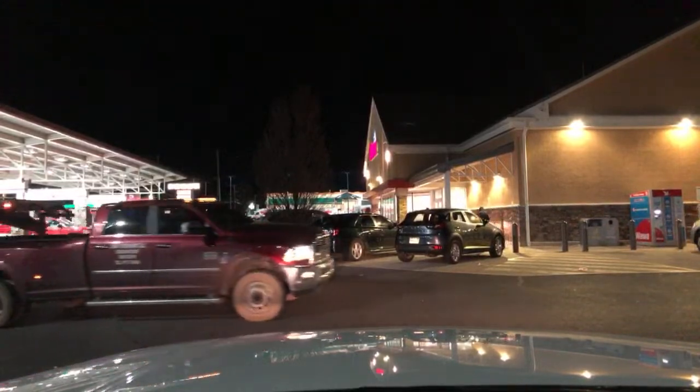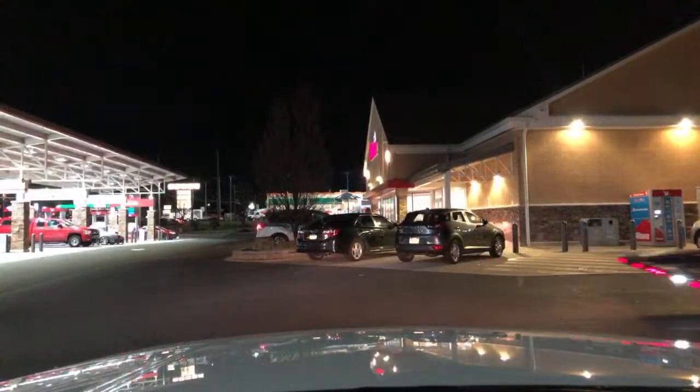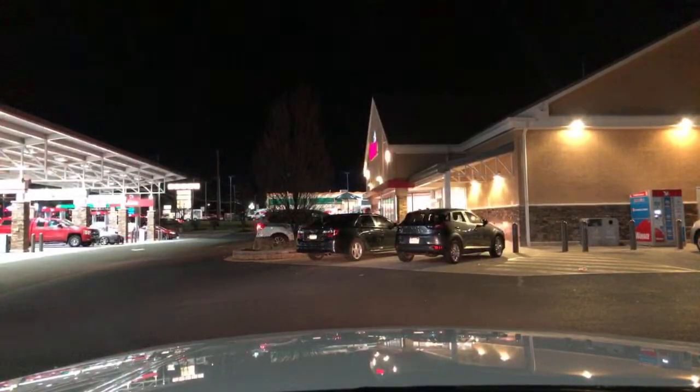Okay. Here, look at this big trailer. What the hell's that? Oh, transport. Look at this car transporter. He said he's right in front of the PP&L center.